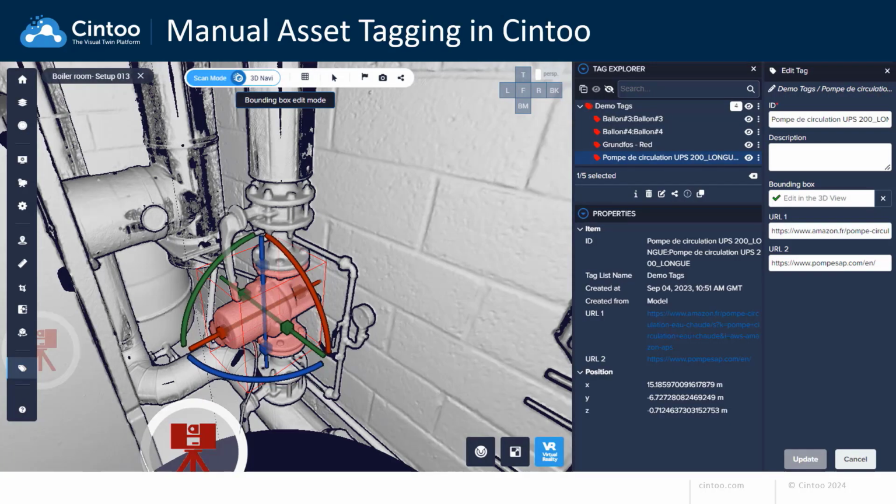Recently, we introduced a new set of tools for tagging assets and equipment in Cintoo. The first method is manual asset tagging, which gives you full control and flexibility to create tags, define tag metadata, and fully customize tag properties.